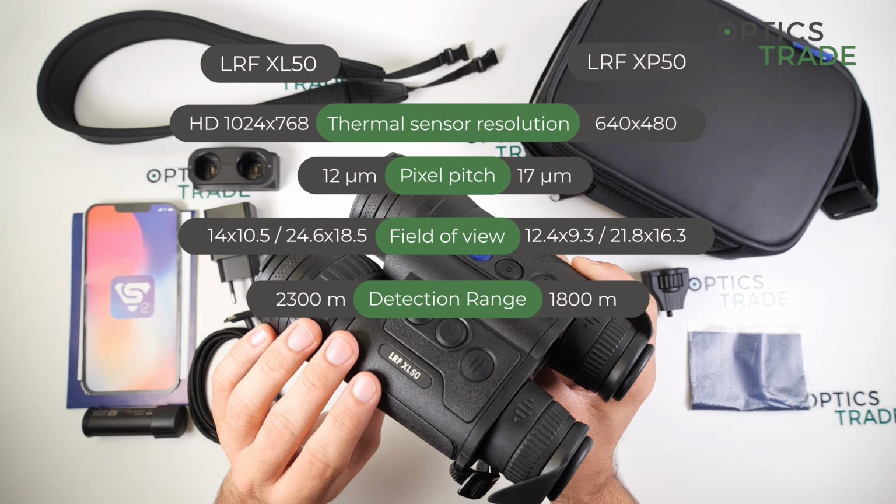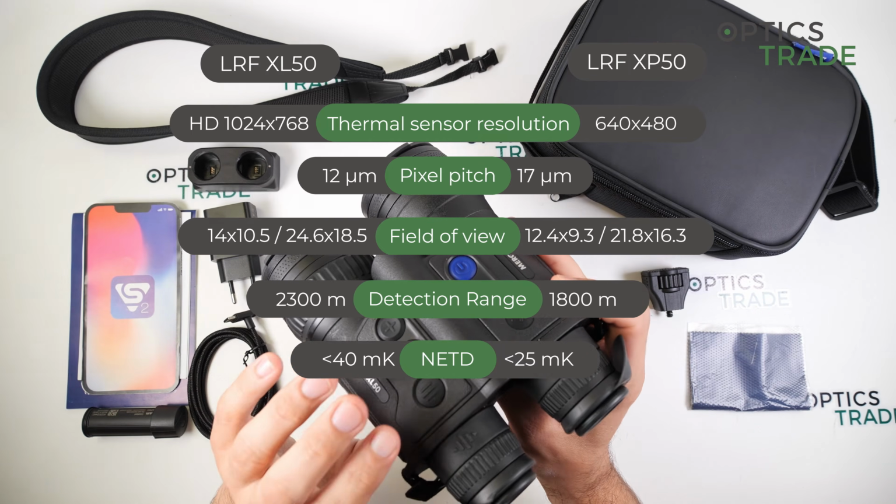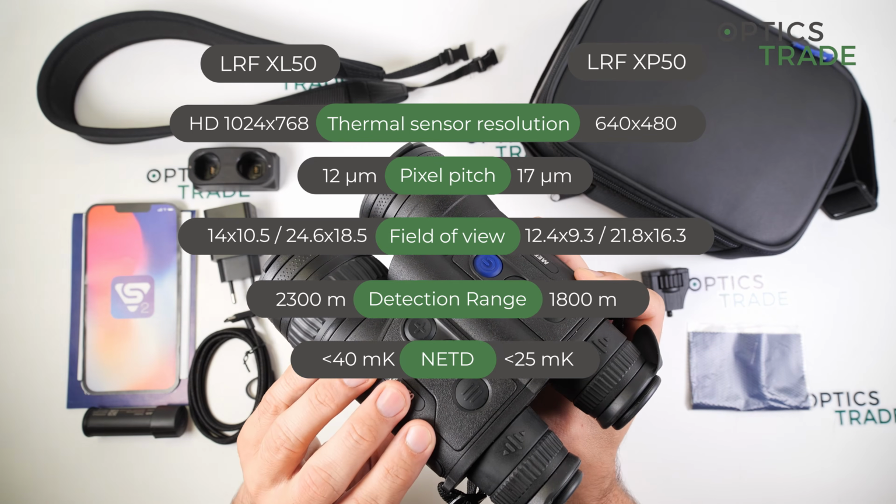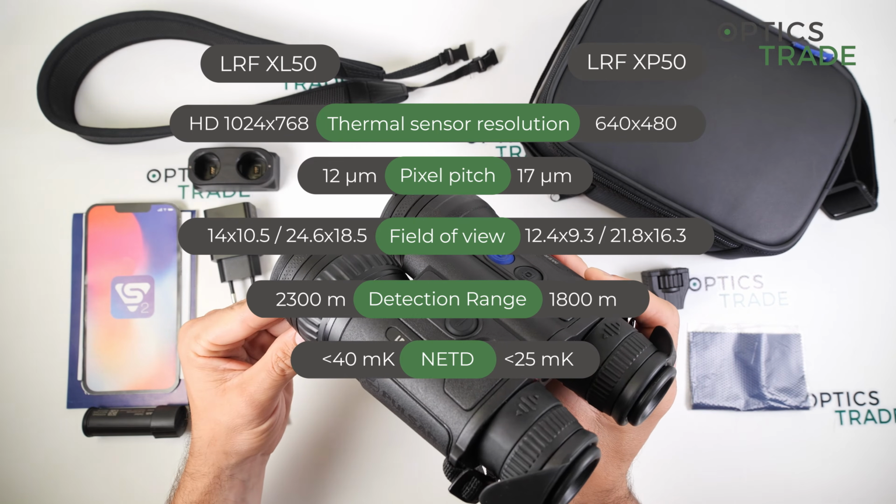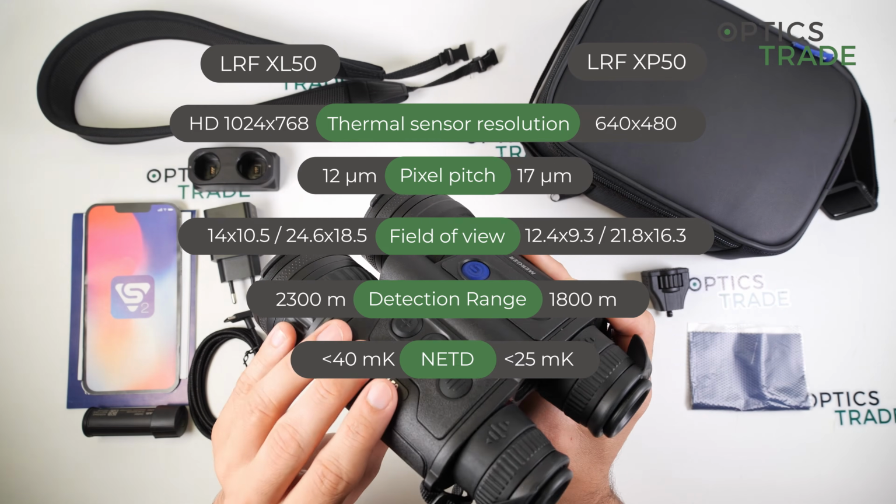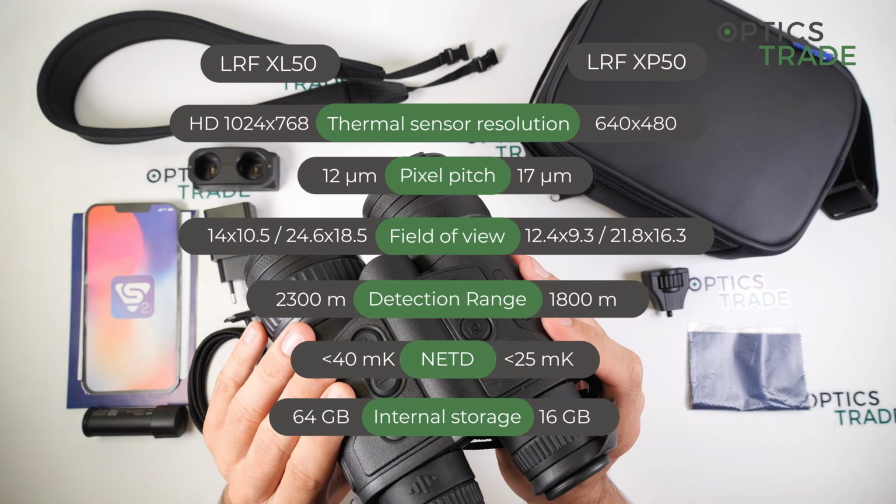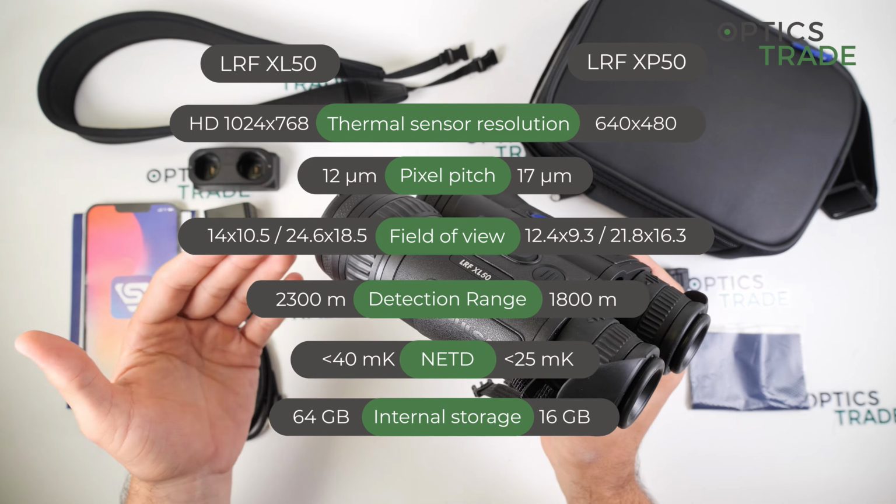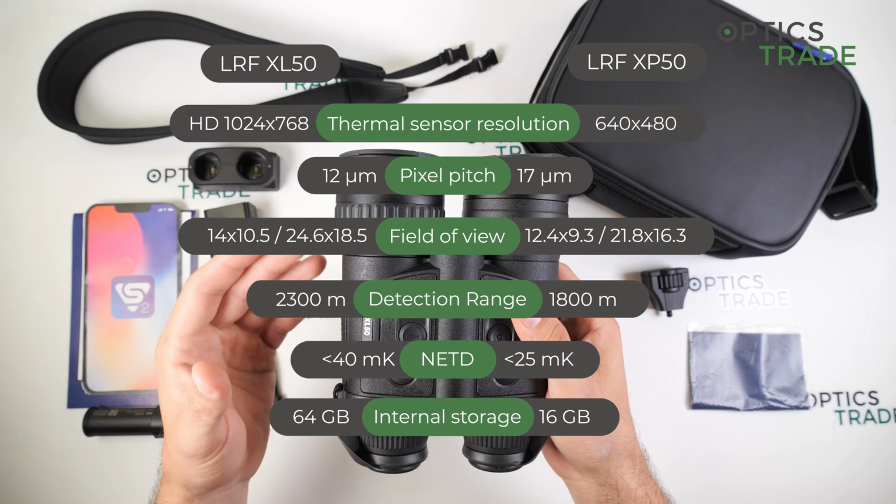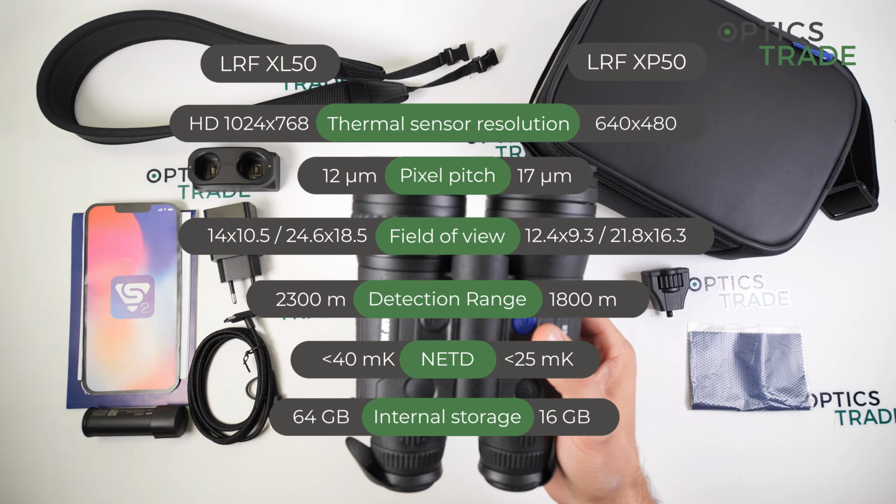The NETD is better, so the difference of temperature which the device can detect, it is lower than 40 millikelvin, and the XP50 has lower than 25 millikelvin. They make also the internal storage bigger, from 16 gigabytes to 64 gigabytes, and there are also minimal differences in dimensions, but all in all only a few millimeters.